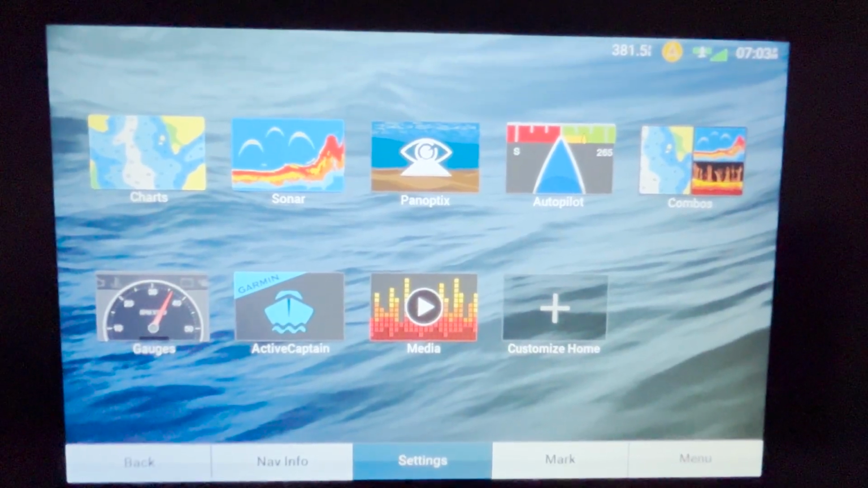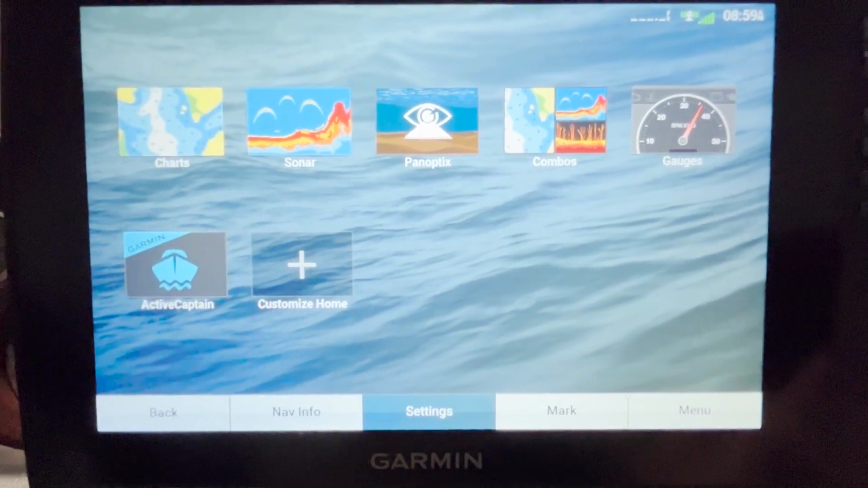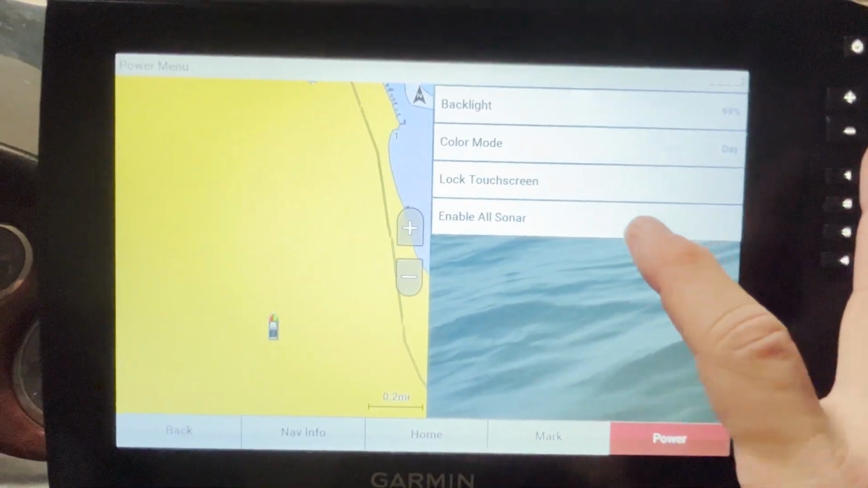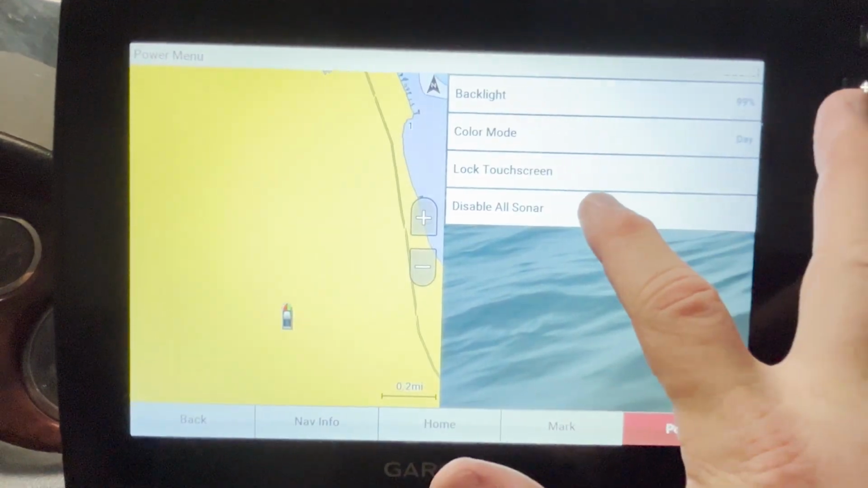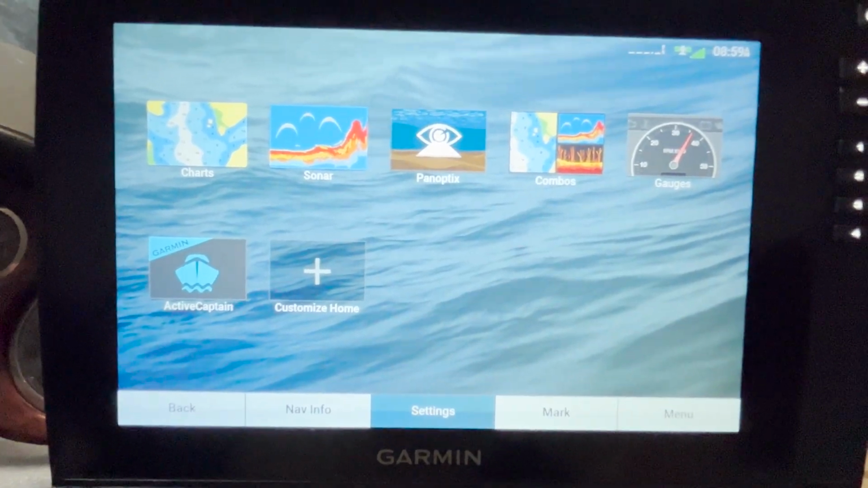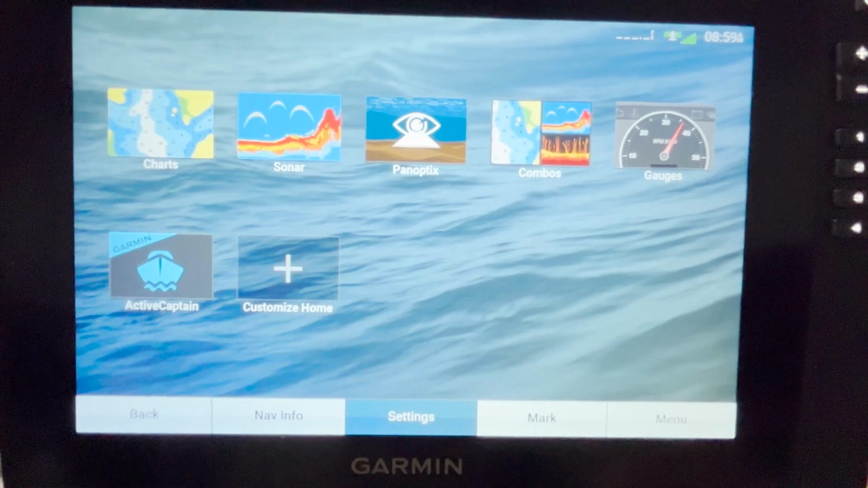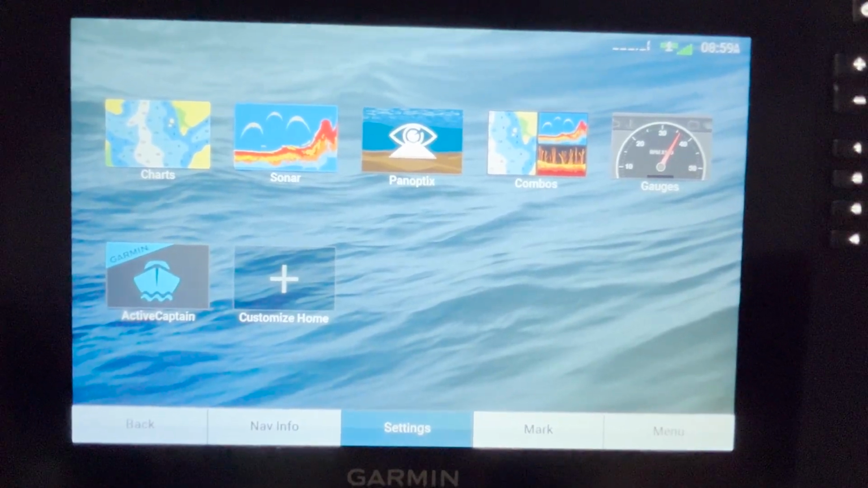So let's go ahead and get started. All right, so the first one is that you can just enable and disable your sonar very easily by pushing the power button, which is right up here, one time, and then just hitting enable all sonar or disable all sonar. This comes in useful if you are in the garage like I am right now, or if you are making a long run and you want to disable your sonar during that time frame. So that is the first one, enabling and disabling the sonar with the power button.